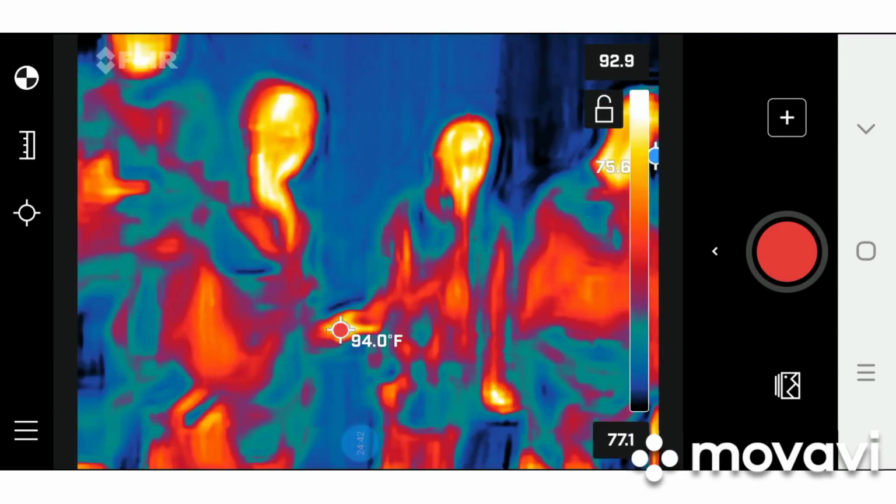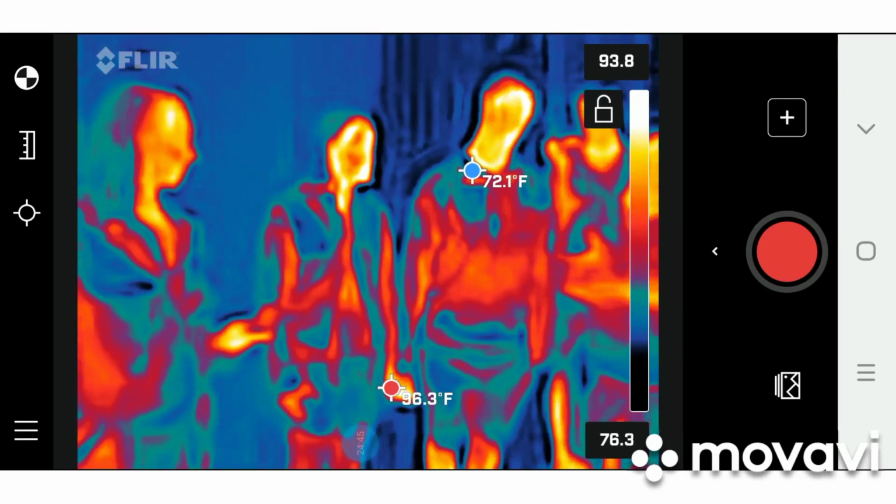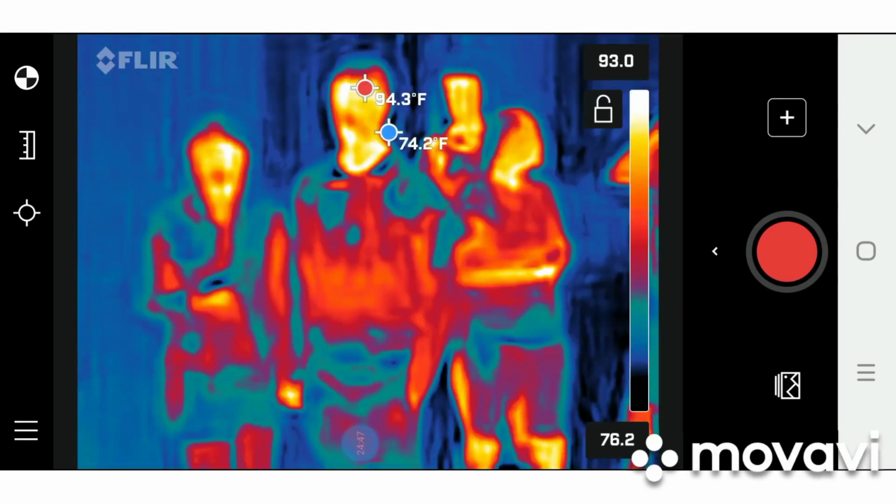We are going to get you some new batteries, just not yet. All right, let's head up this way. Can everybody see up in the dark up here? Yep.